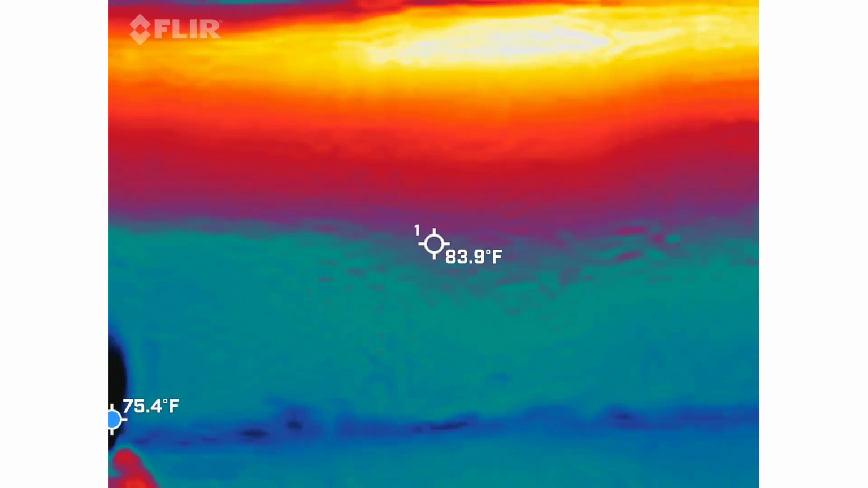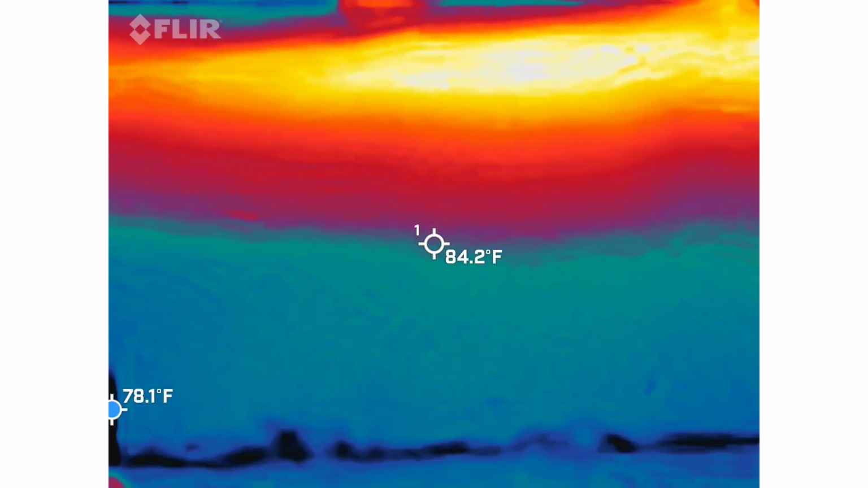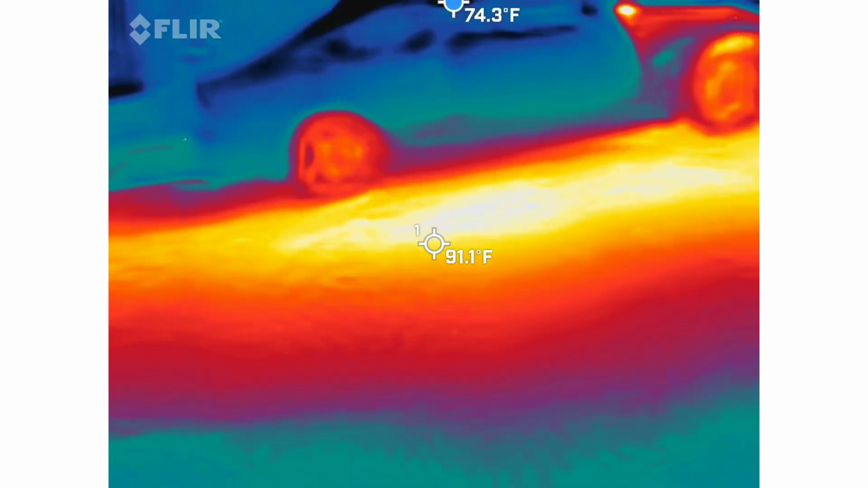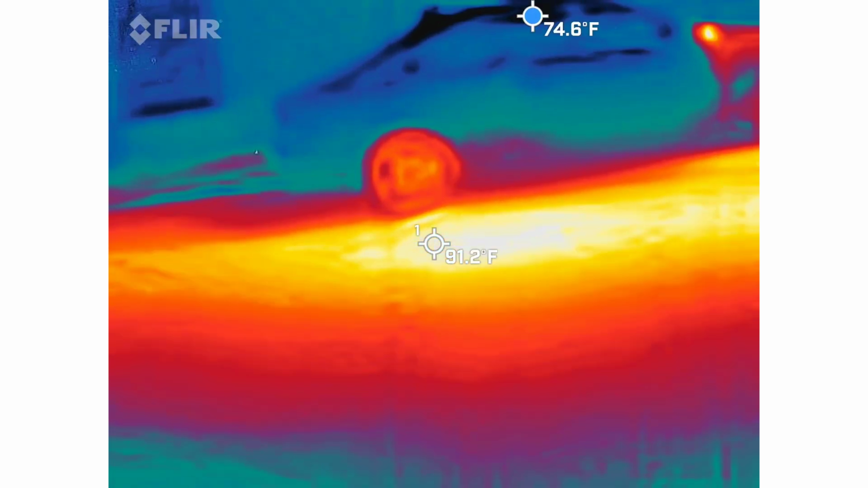We're going to debunk or prove things that are happening. The reason for 2.5 is that it's the second green dot on the one I just put in my bag. So anything above that, I want to know what's going on. The bottom number is ambient temperature.